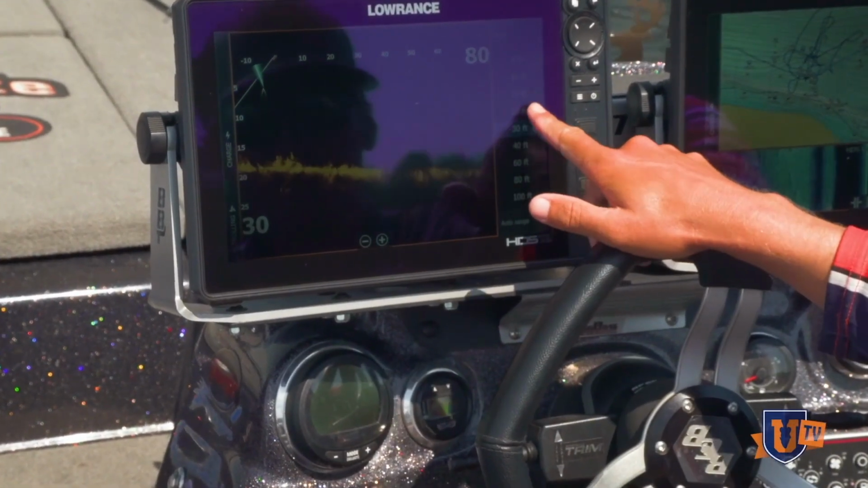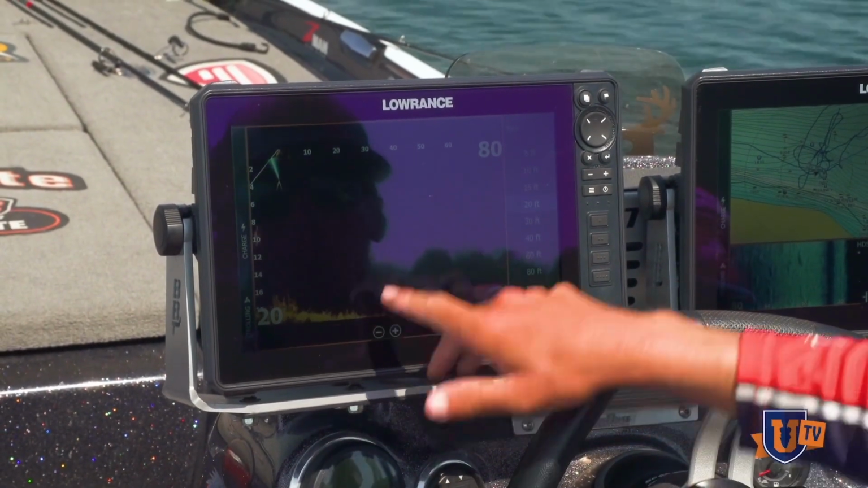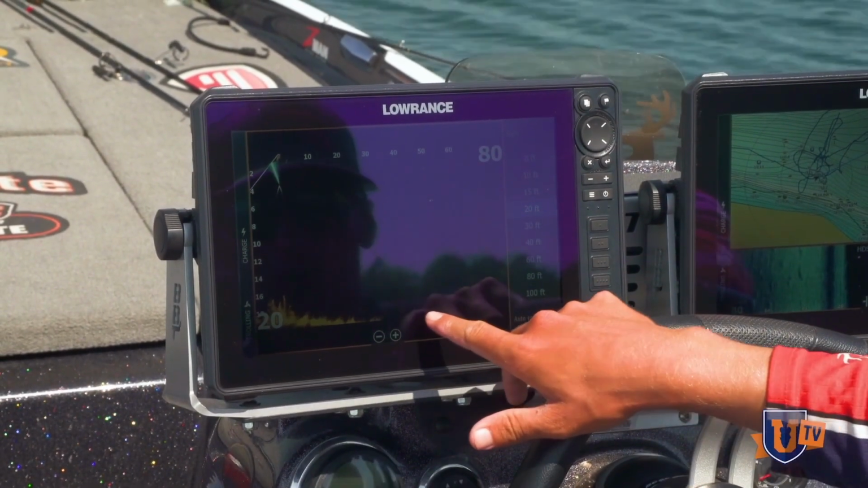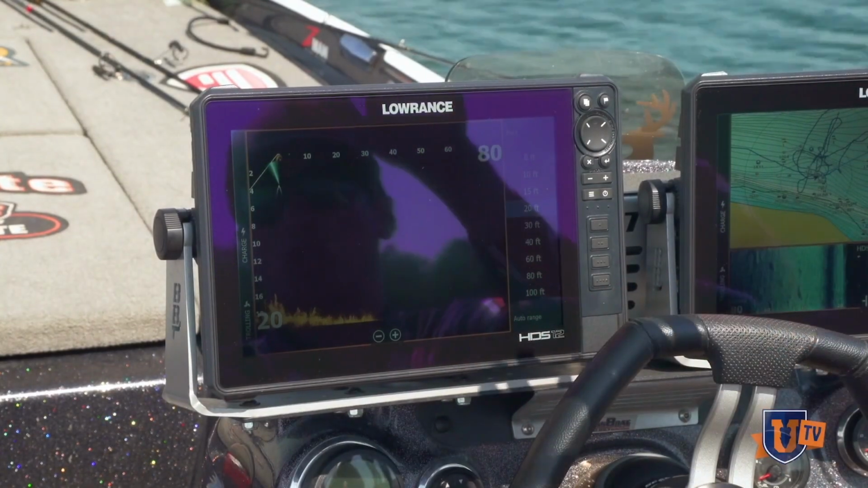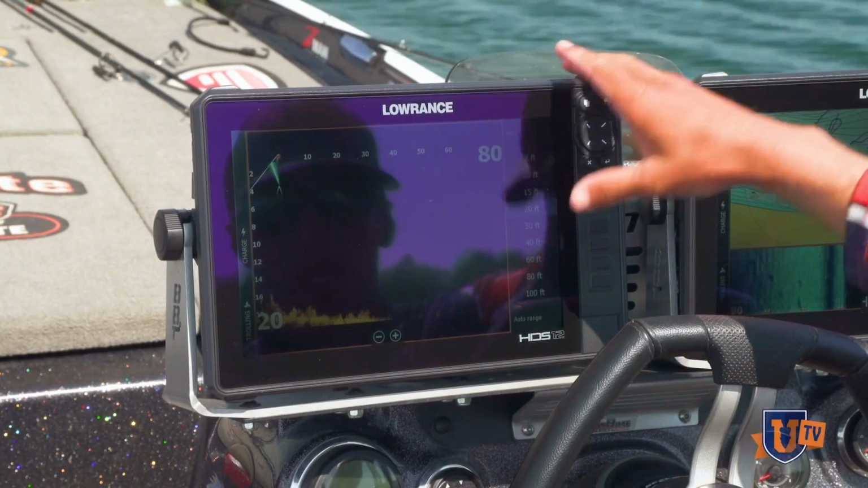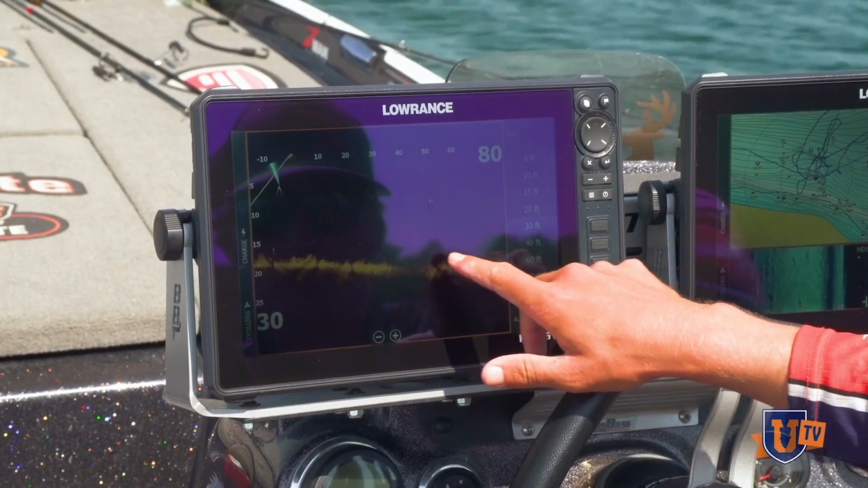I want to show you when I have it at 20, you can just barely see the bottom. You can see the bottom under us, but then it starts to kind of fall off and you lose the bottom. That's because the bottom actually starts to drop off as you go further forward. If you go back to 30 here, you can kind of see that slope. It's just real slow and gradual.